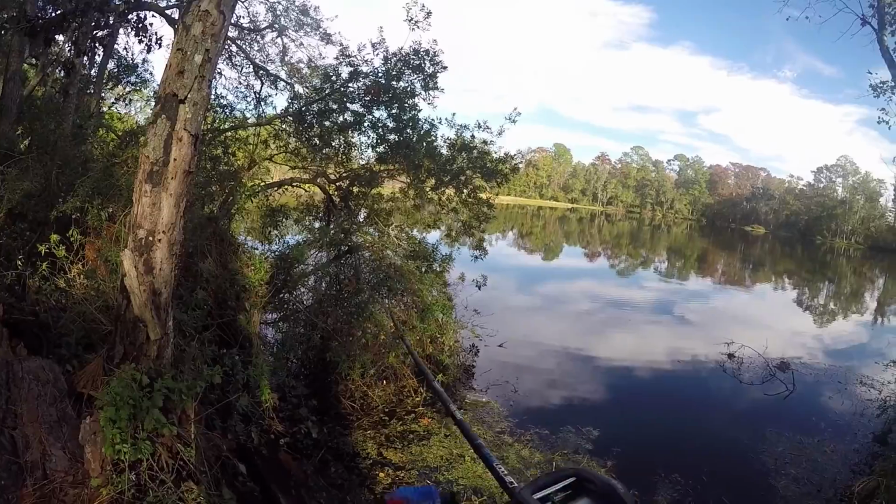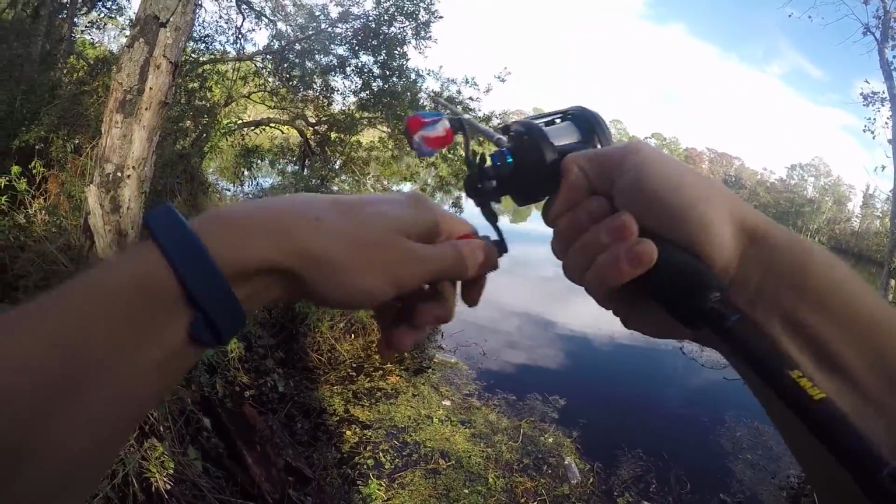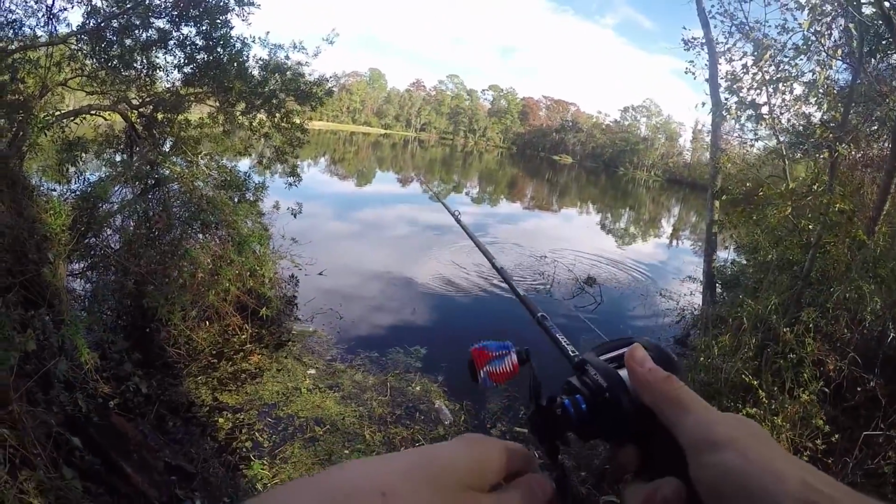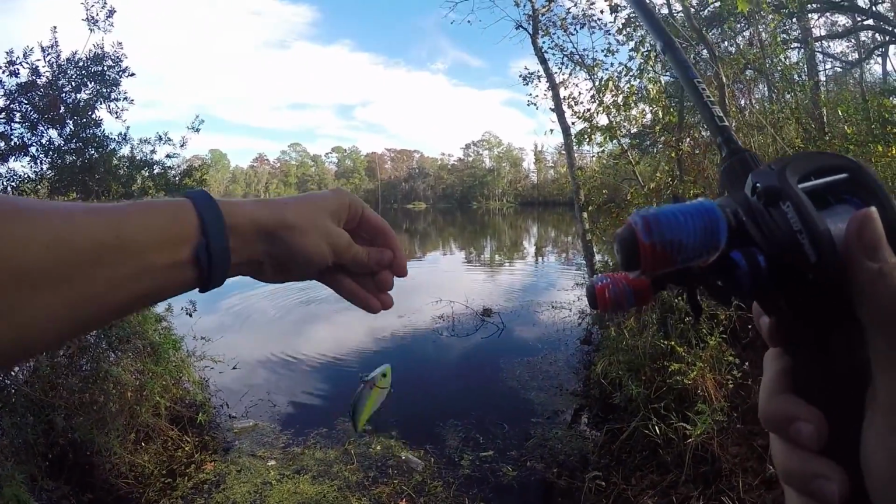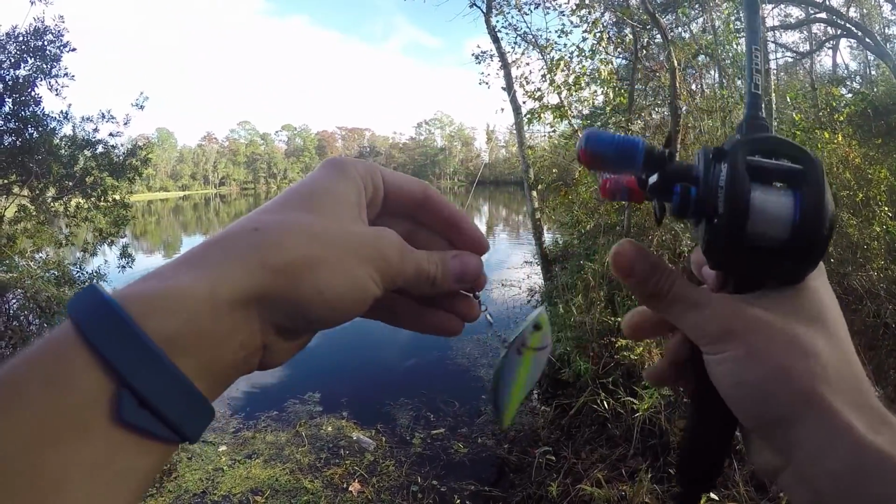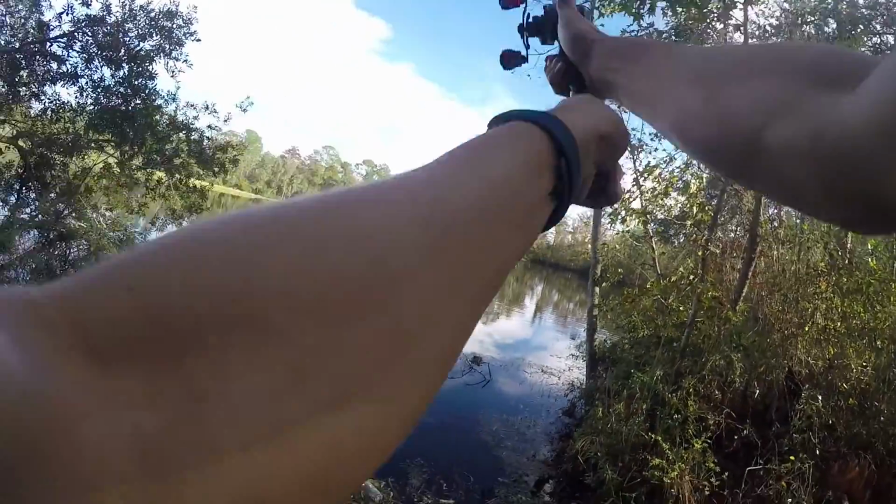Well, I'm hooked up to something right now. Thought I was recording for the hookup and I wasn't. Oh, well, threw the hook, but it looked like another crappie. So that's all right. Everybody knows the best way to untangle a rattle trap is just to jiggle the line a bunch of times and hope for the best.